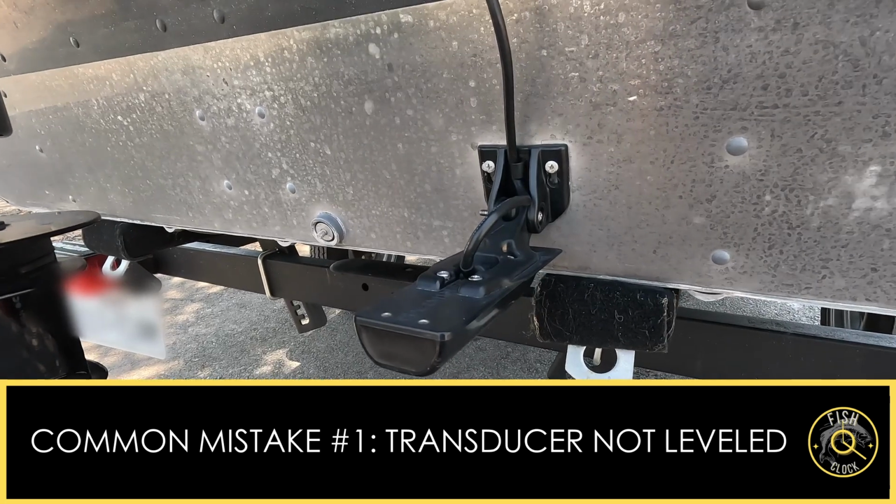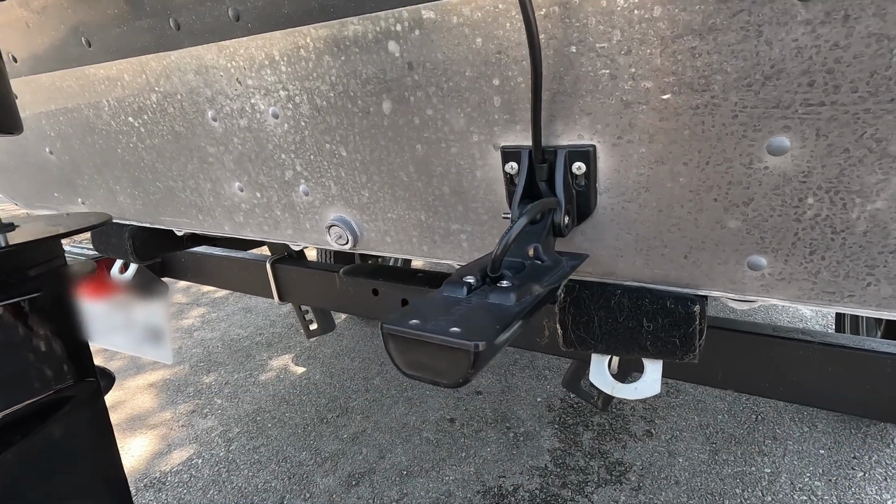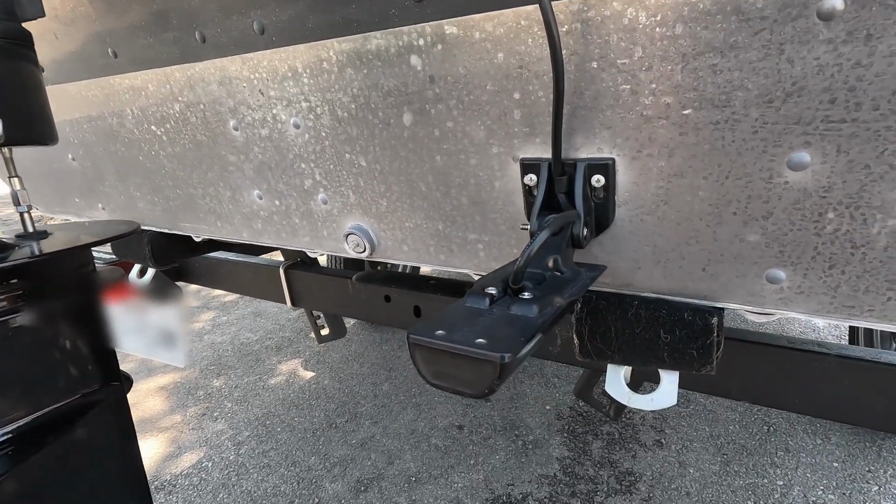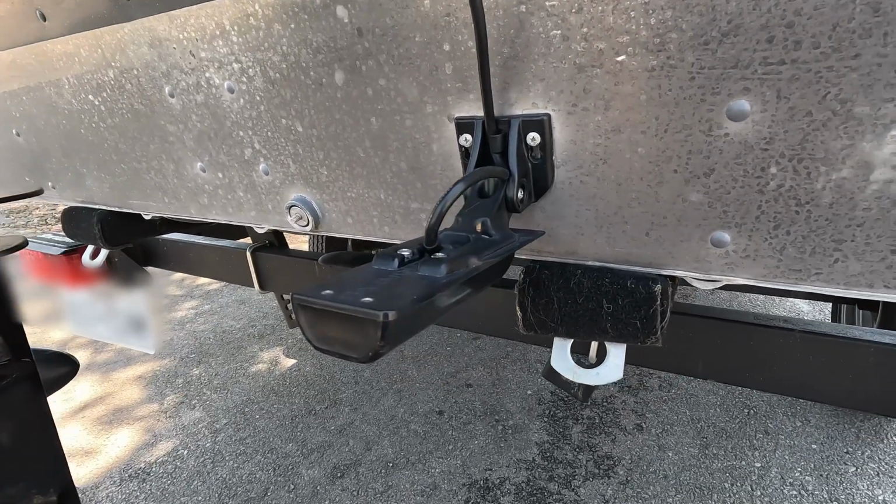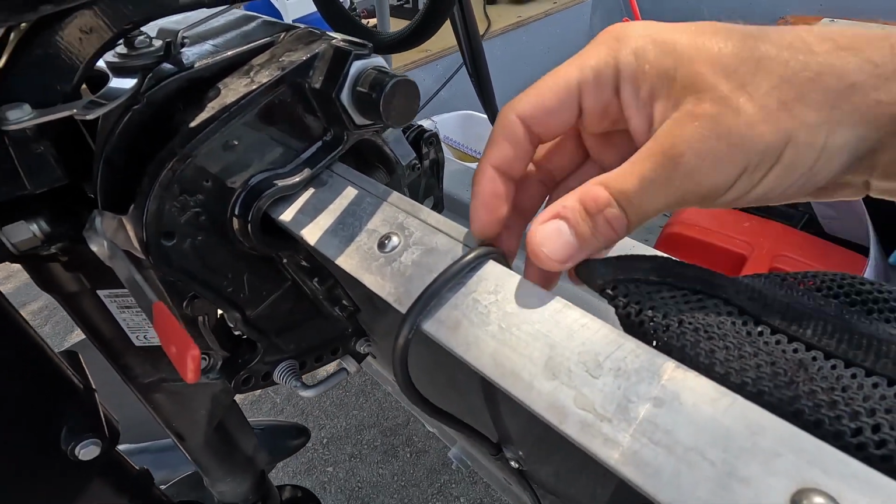There's quite a bit of videos out there on how to level a transducer. It's a little bit more complicated than just taking a level, putting it on the transducer and making sure that it's flush and that it's leveled. So there's quite a bit of videos on the internet. I'm not going to cover that right now, but the other thing I see a lot is this cable is very sensitive.